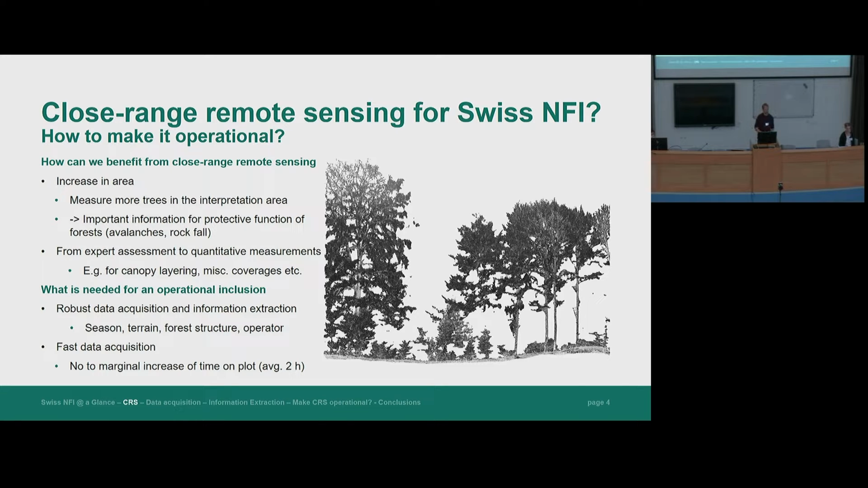But another big important thing that we see is that we might be able to move from expert assessment, which is often somewhat observer biased, to more of a measurement of these parameters. I'm thinking of canopy layering, or of assessing the miscellaneous coverages, such as the rejuvenation coverages, so that we move from expert assessment to more measurements.